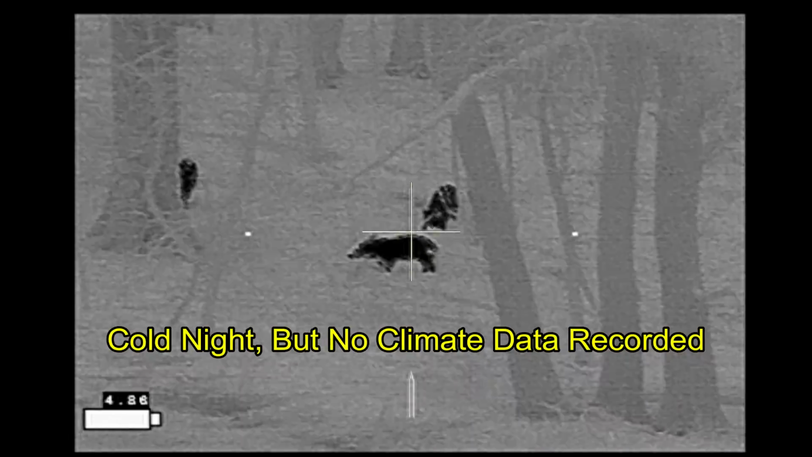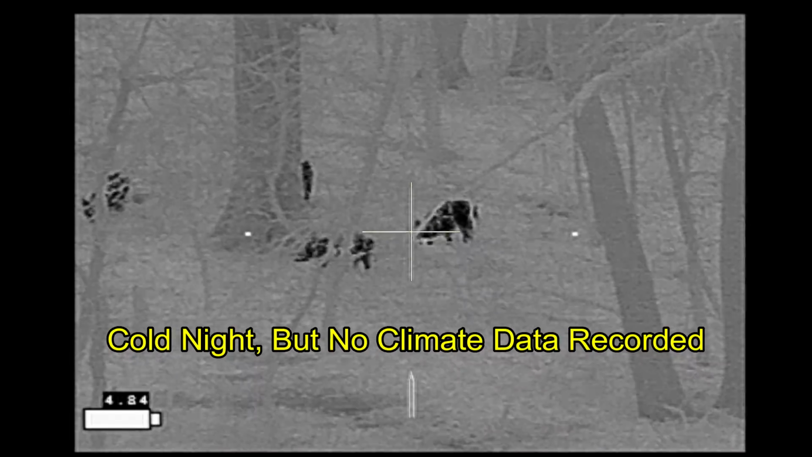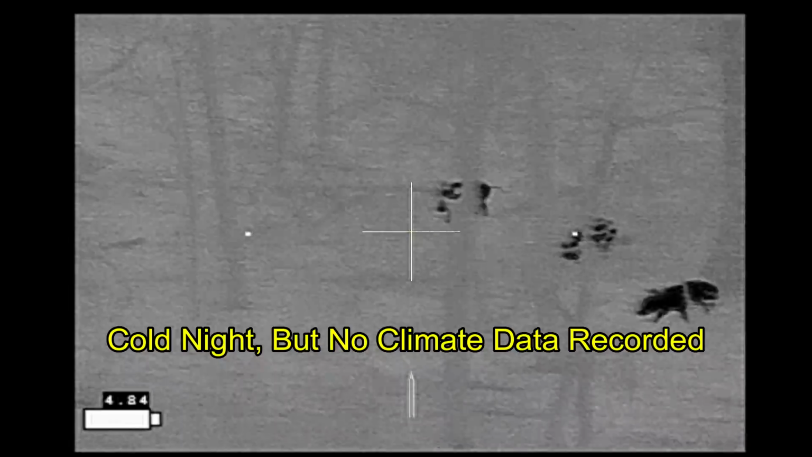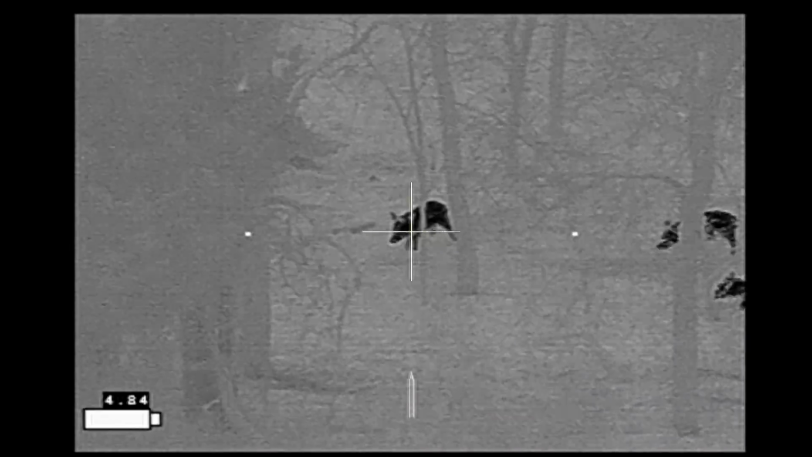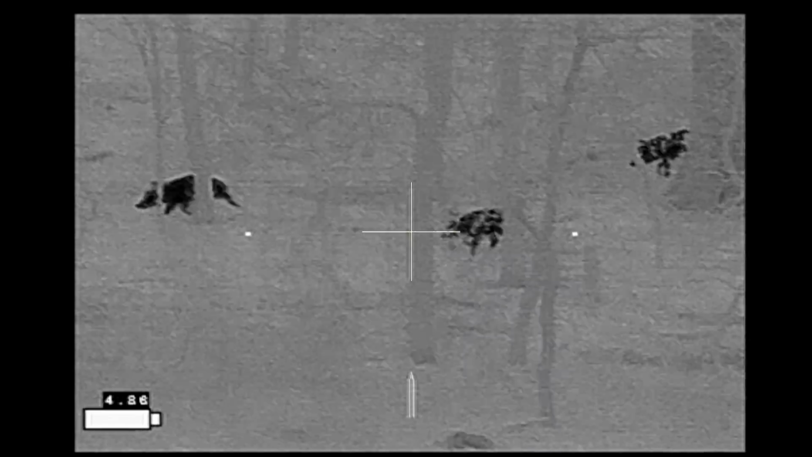Unfortunately, I don't have good climatic information for this hunt. I am sure that climate comes into play here on how quickly the blood disappears, how hot it is, how much humidity there is, how much wind there is, what the barometric pressure is. It's all going to come into play.